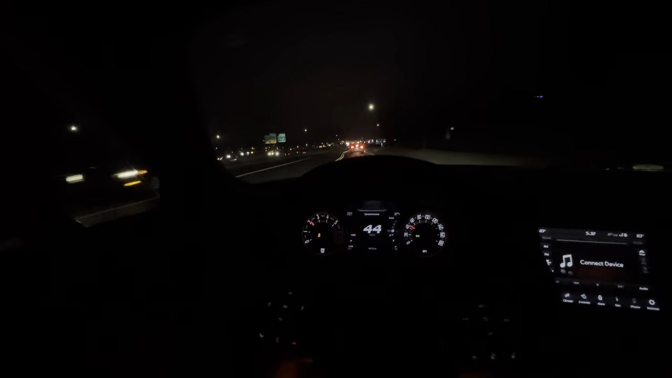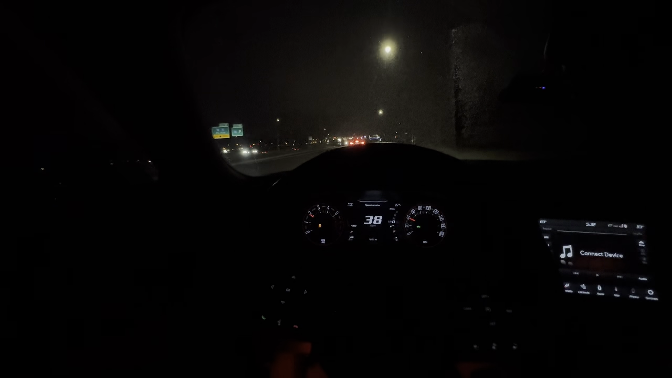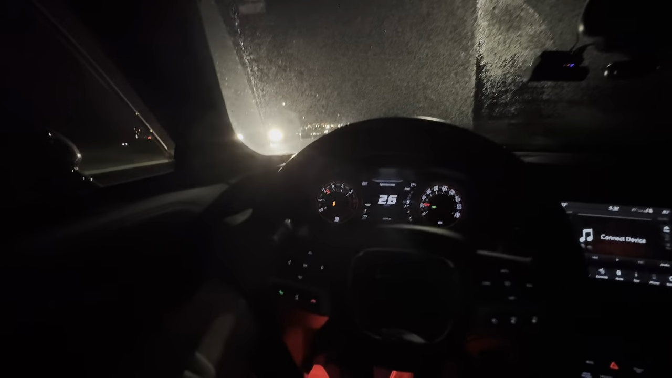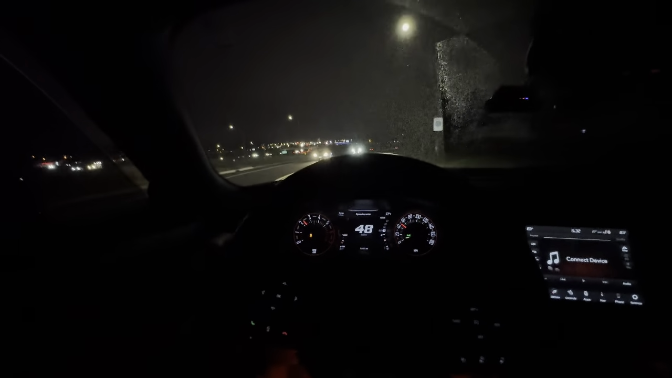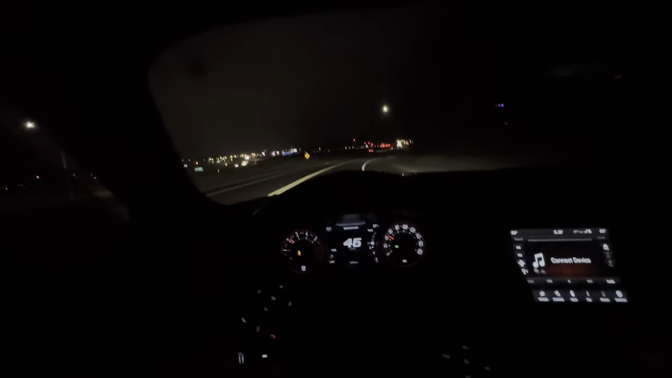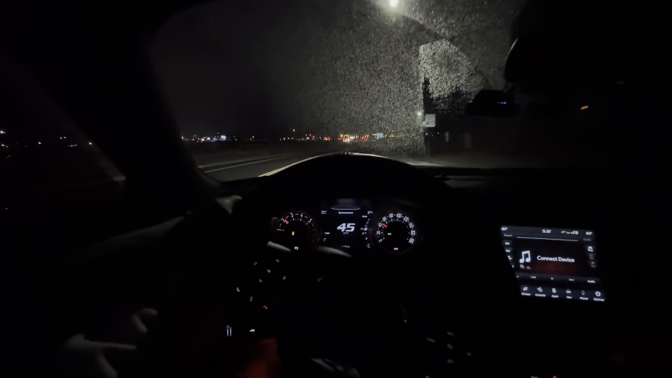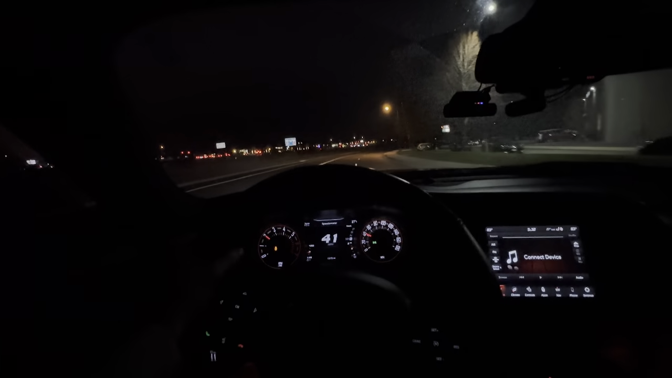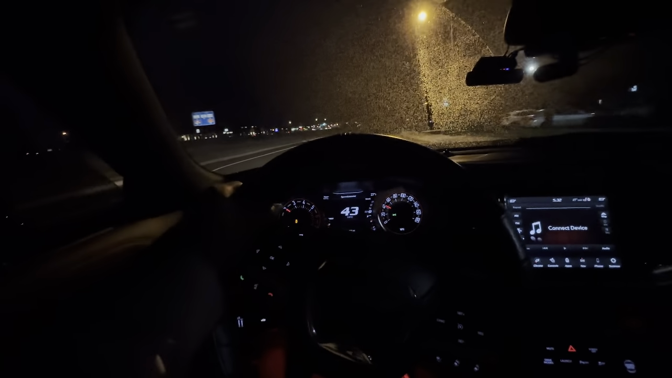We're gonna make our way back over there. I'm telling you, these Pirellis suck. You guys have Pirellis? I know the struggle. If you guys have Michelins, I know that you guys don't struggle as much.